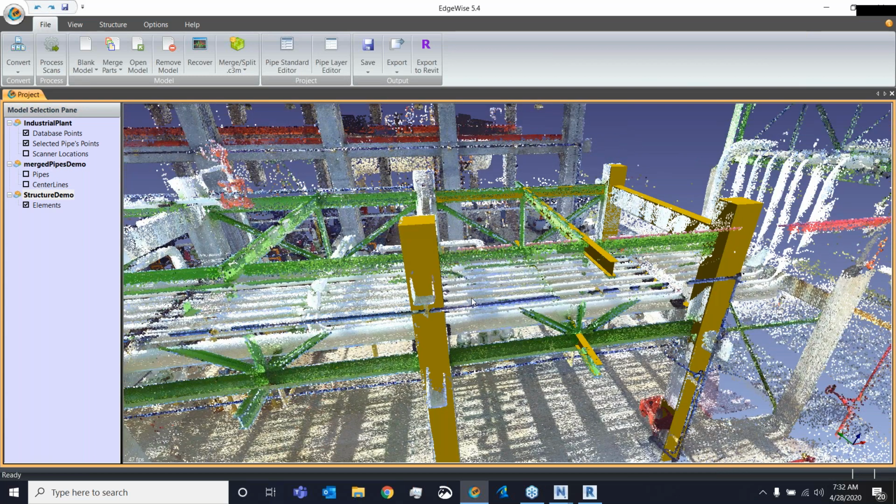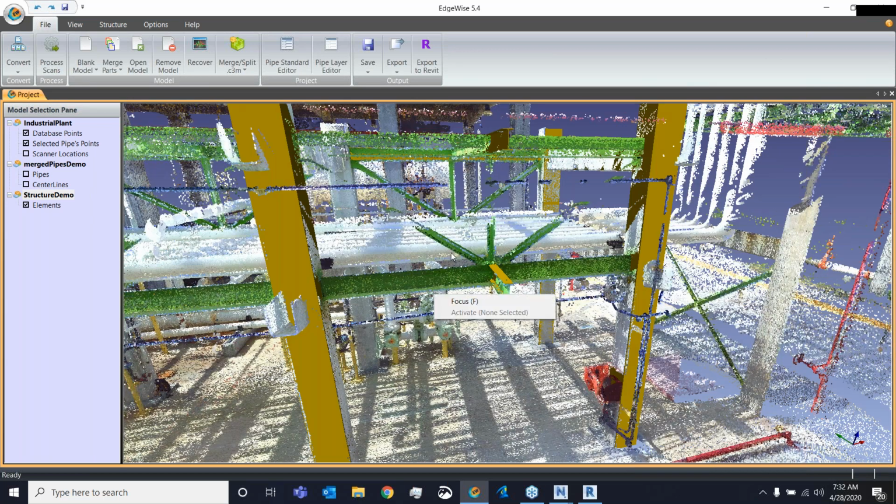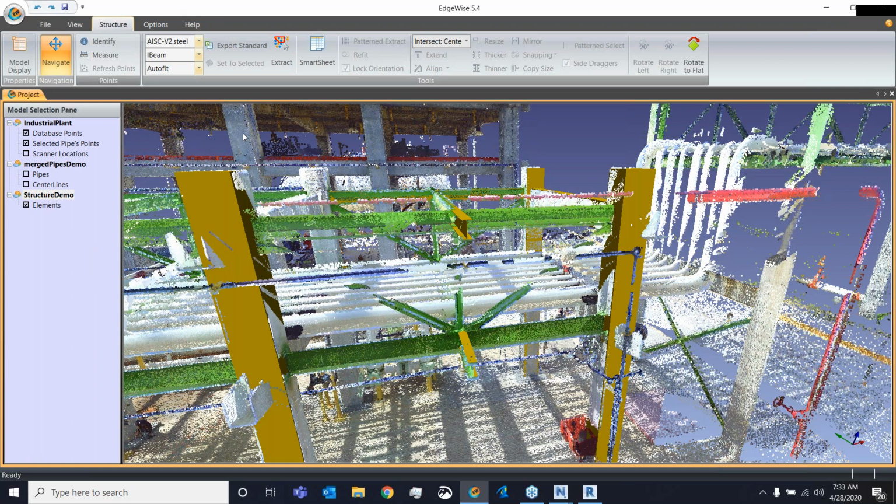Structural steel operates off of a different engine, and that engine is object detection. The main practical difference between structure and piping is that with piping, the automation happens at the beginning of the workflow, while with structural steel, the automation happens more towards the end of the workflow. I've already got a couple pieces of structural steel created, and I'll talk a little bit about how I got to this point.